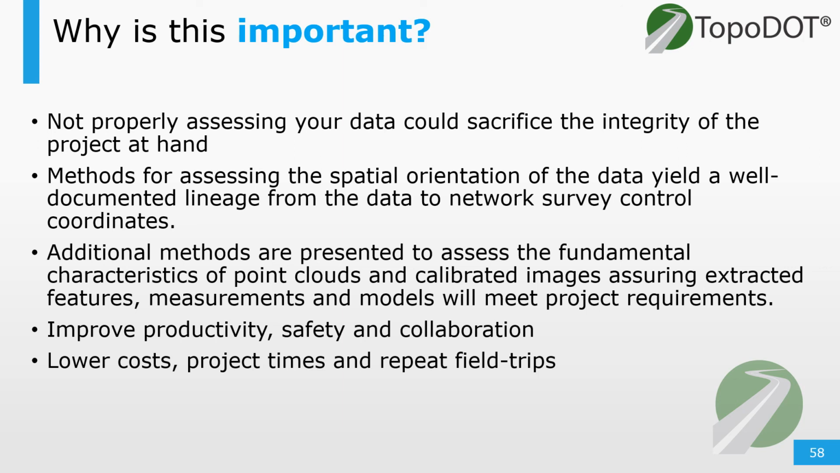All right, time to wrap things up. Why is all this important? Well, because assessing data maintains the integrity of the project, and it assures that the collected data will meet the project requirements. And this provides a documented lineage back to your signed and sealed data. We can also see how data characteristics impact productivity. So with an evaluation of data quality confirmed, there will be no surprises. This is ultimately going to be aiding in the improvements to productivity, lowering costs, and reducing those repeat trips to the field.